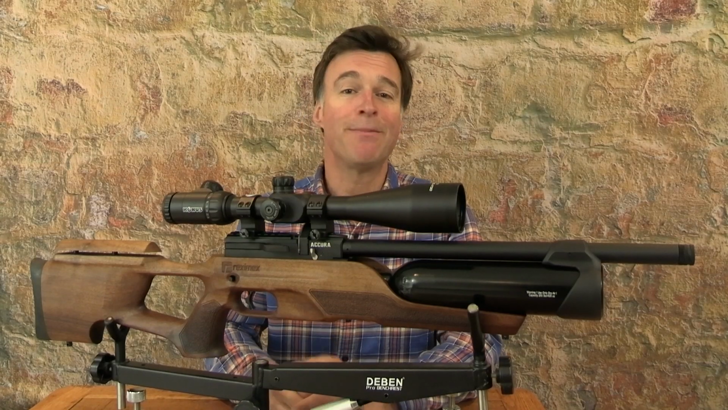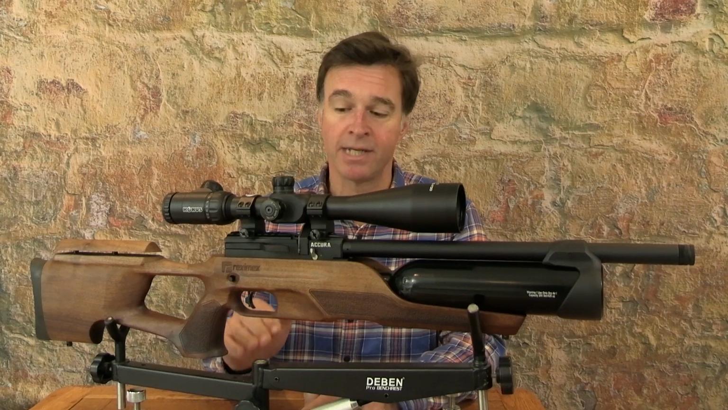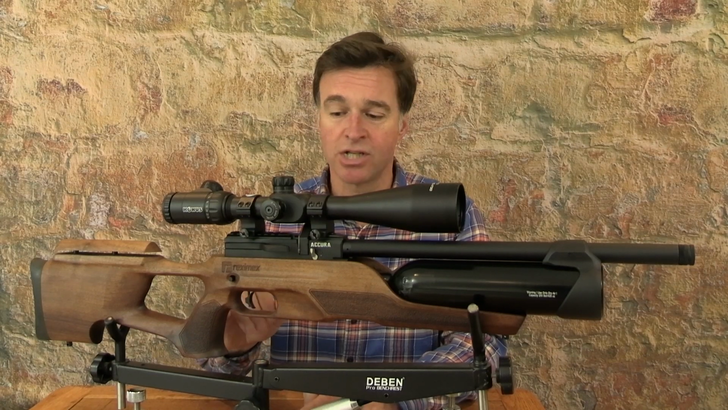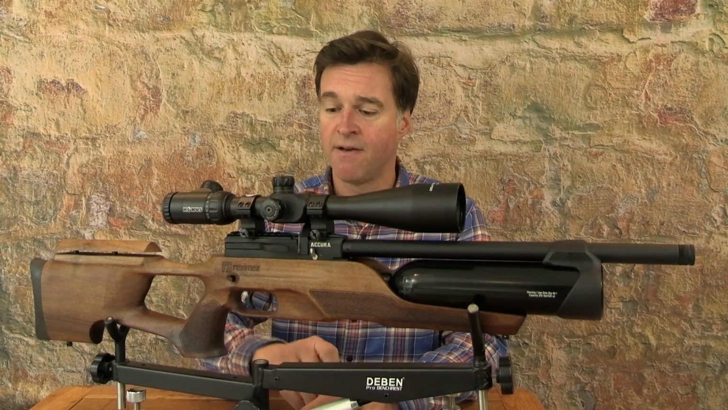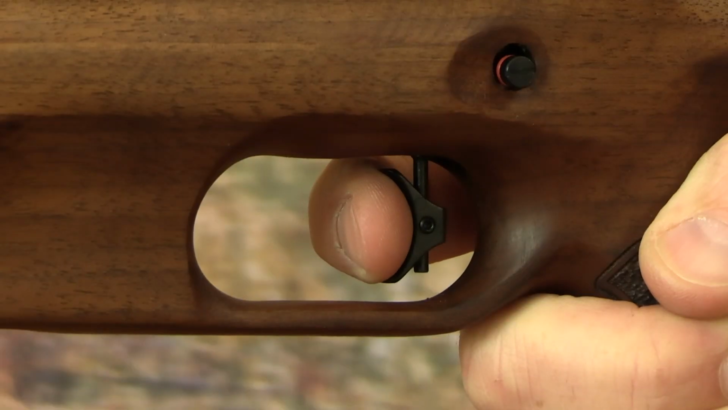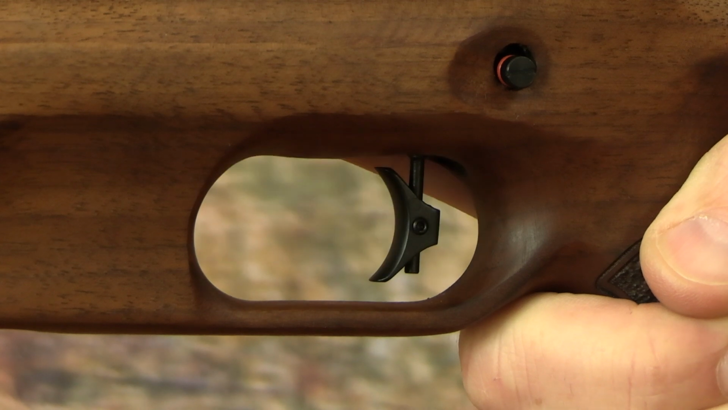I've been really impressed with the trigger on this gun. It is excellent for its price point. Now, the match type blade is great and it's adjustable for height and angle. The actual mechanism is a 2-stage unit. That is also adjustable, but this one was brilliant straight out of the box. First stage weight and travel felt to be spot on. That then came to a really clear stop before a crisp and utterly predictable second stage break.